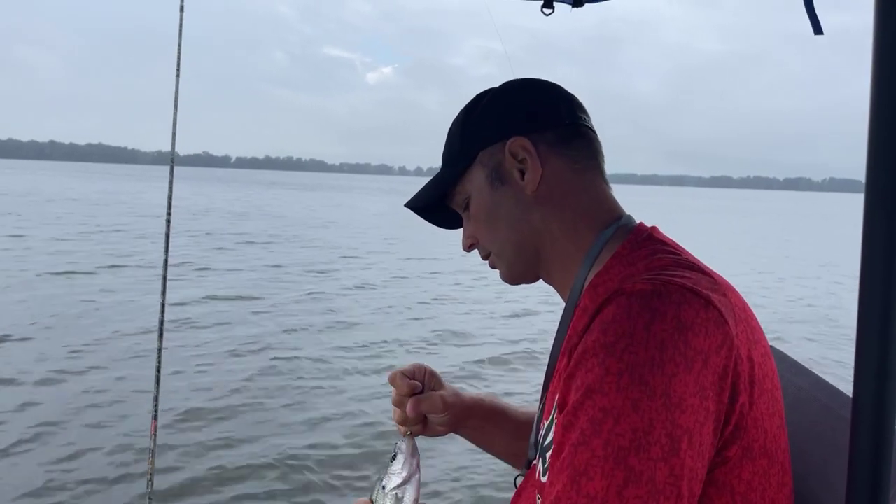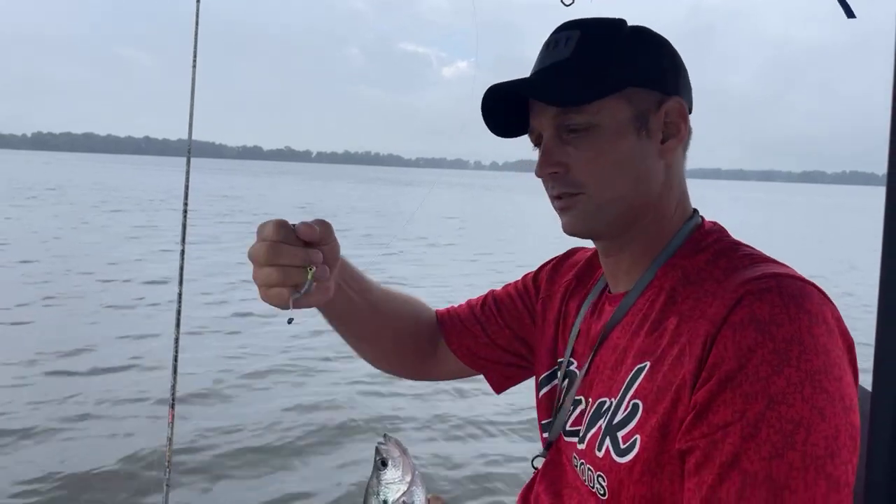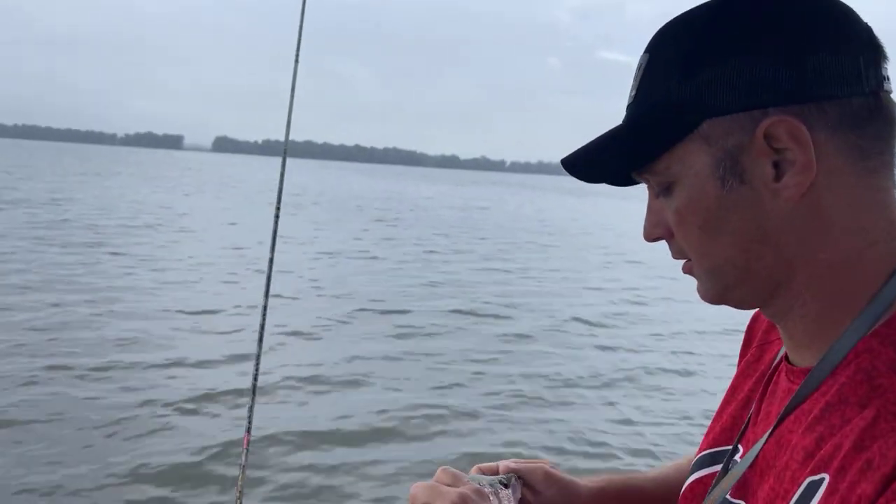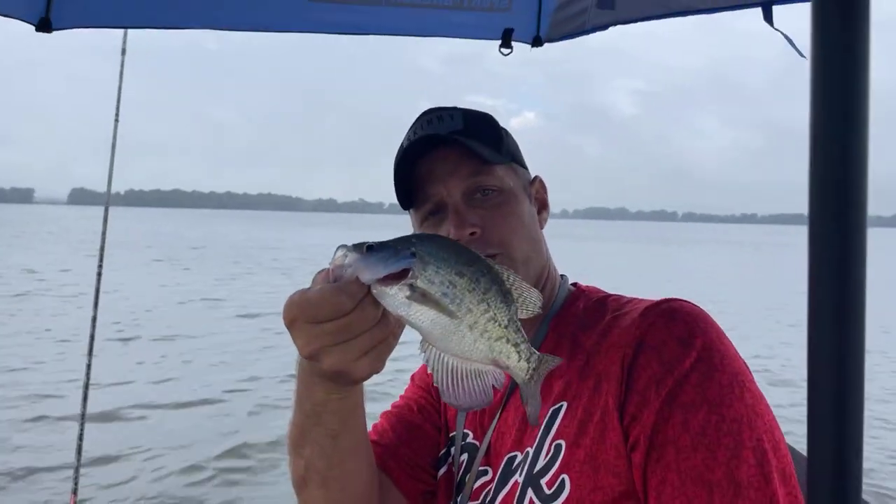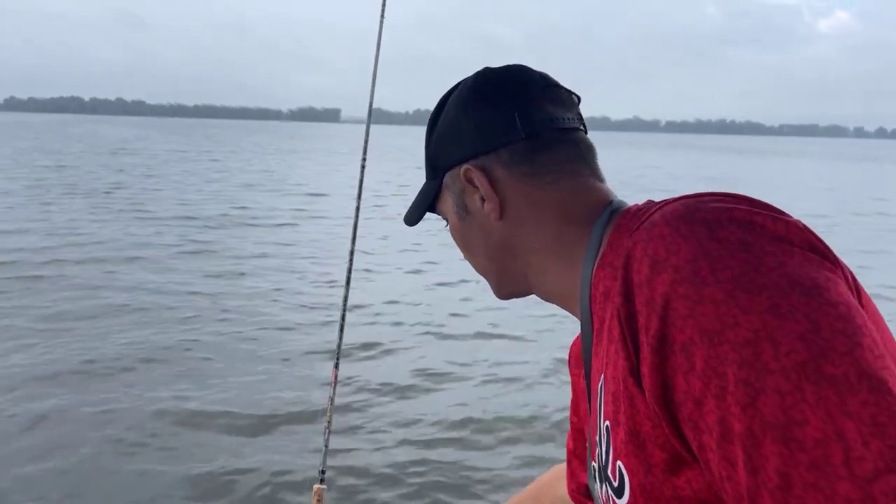And there we go. Yeah, just straight plastic. That's a crappie monster uppercut. And that's one of them Reelfoot crappie. And we ain't keeping none this morning. We're just coming out here to have some fun.